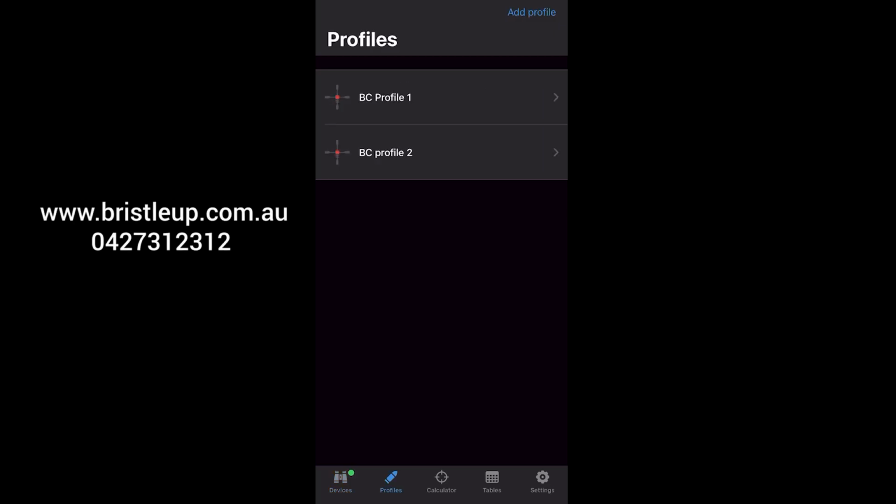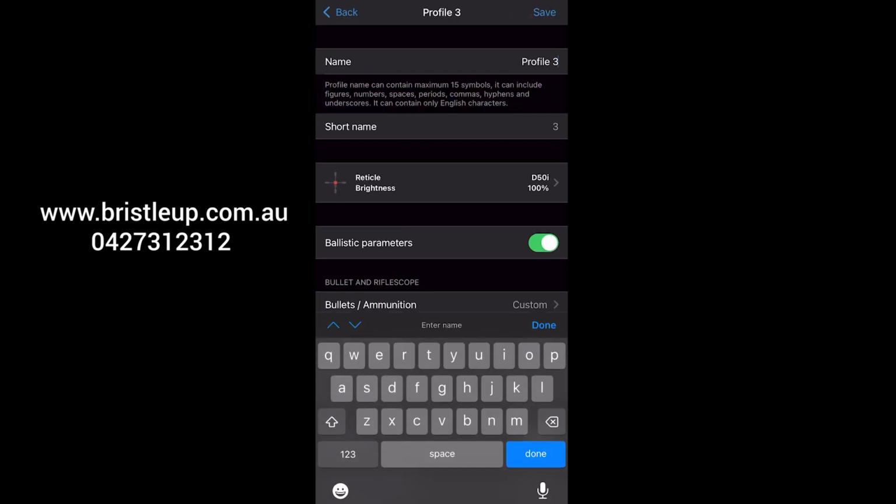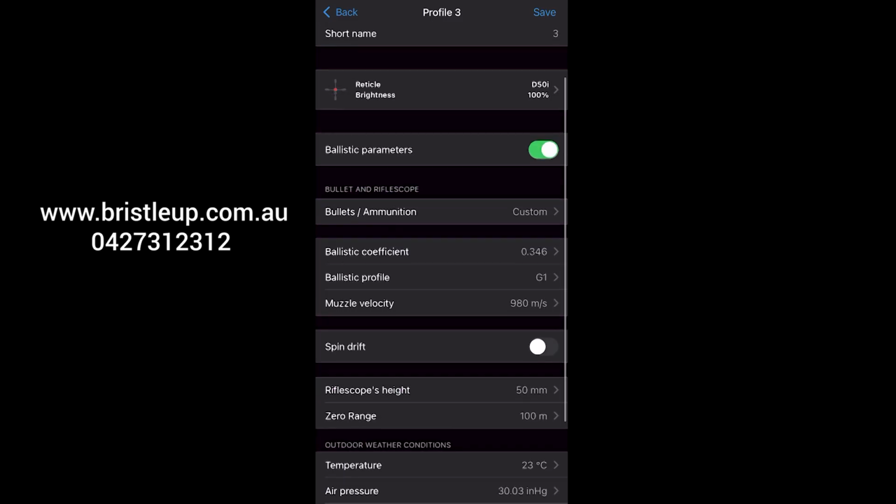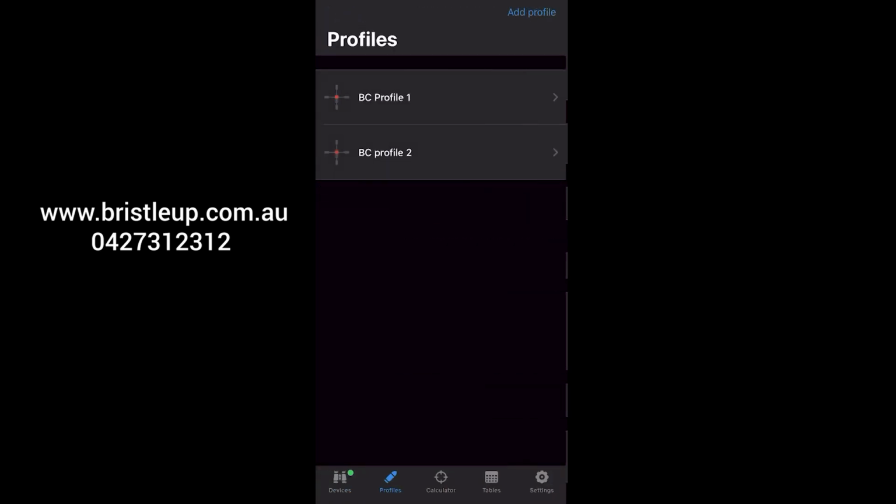Let me show you another way. So what you can do is go to profiles, and you can actually create your own custom profile that's saved there all the time. So as you can see, I've got profile 1 and profile 2. If I click add profile at the top there, you'll see I can give it a name. I can select reticle and reticle colors and stuff like that. I can enter the ballistics information and then I can hit save. But I've already done that for 2 profiles here.